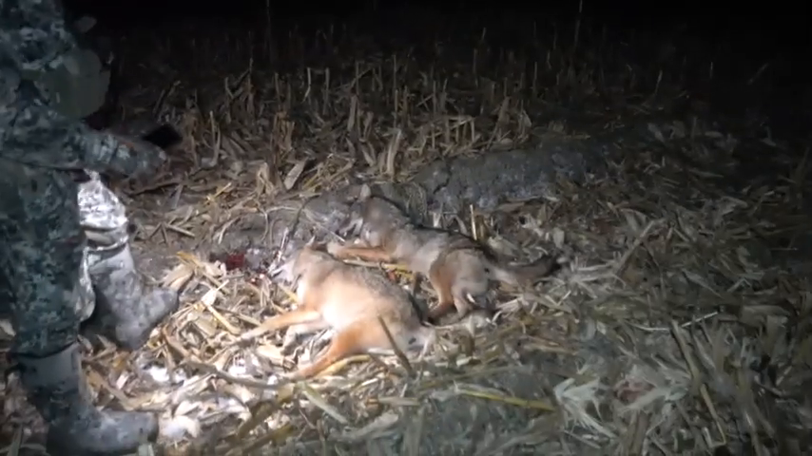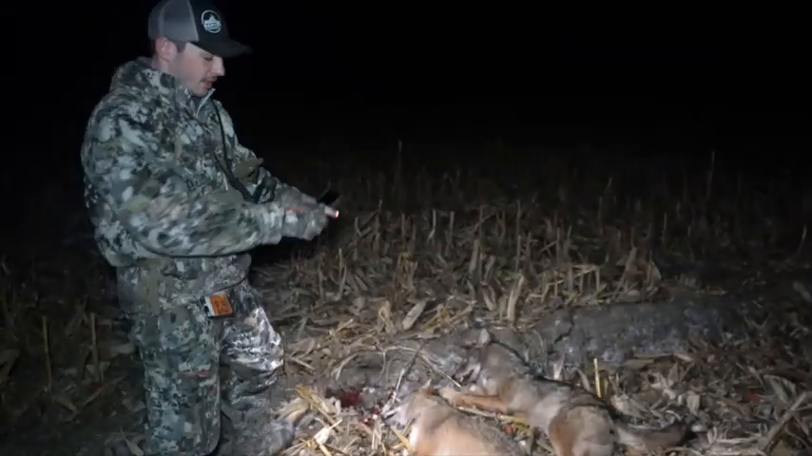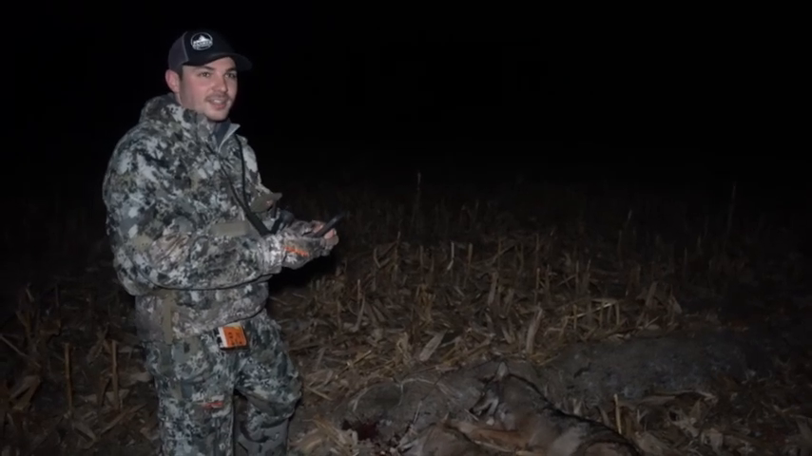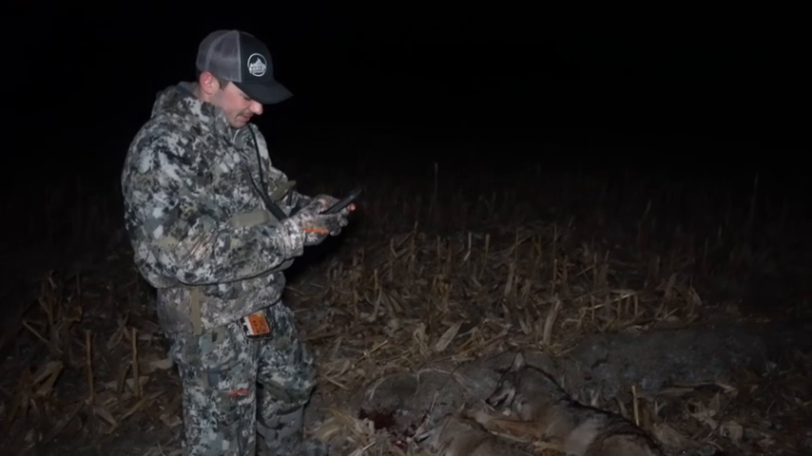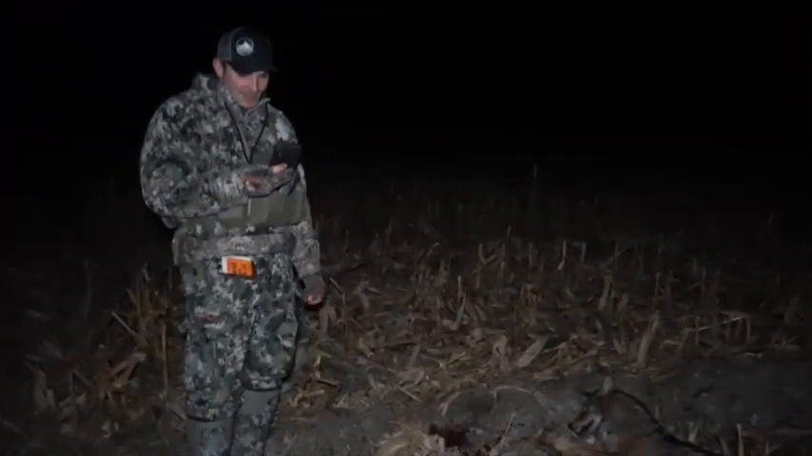Coyote, we got a missus and a mister. Yes, sir. Number 44, number 45. Dang, I think I labeled that wrong. Nope, number 45, number 46. Wait, yeah, 44 was earlier. 45, 46. Yeah, it was 45, 46. Yes, sir. Nice shooting, buddy. Man, it's hard at 2 o'clock in the morning.